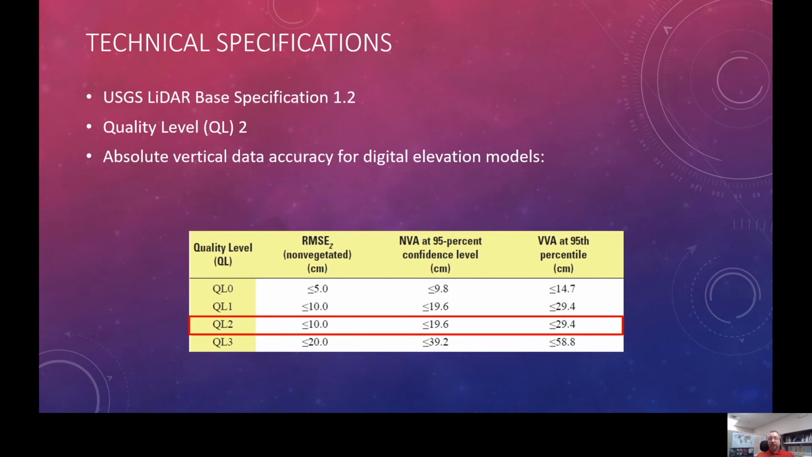You can see from this chart that this is quite a step up. The values are about half the size of the threshold values we had for the quality level 3 data in Indiana. So this is quite an improvement in data quality and density we are looking at in Indiana.